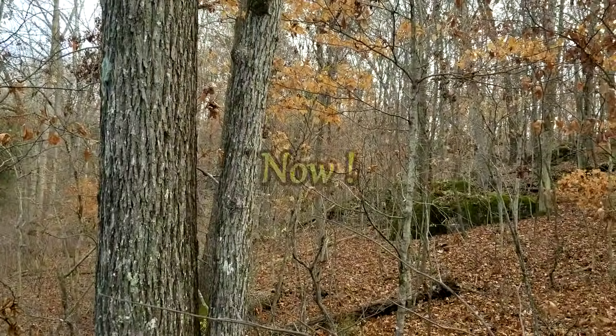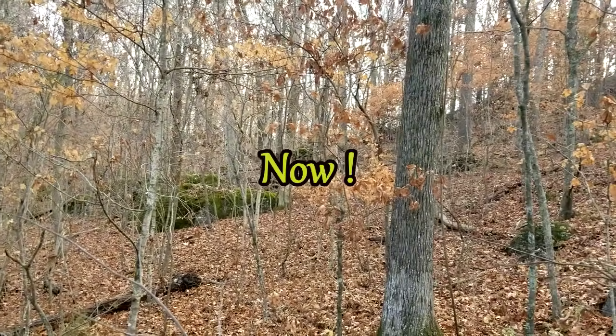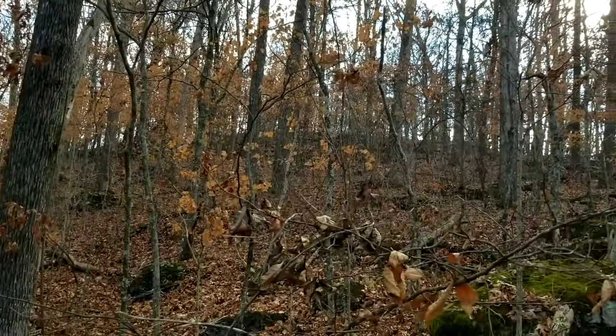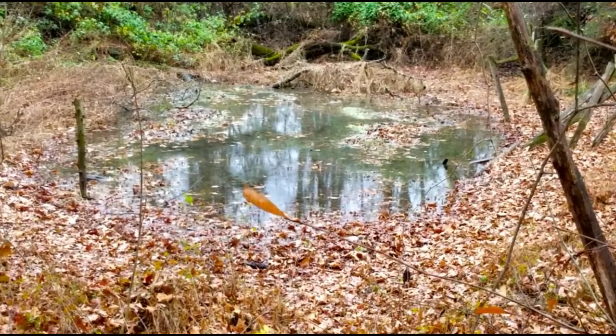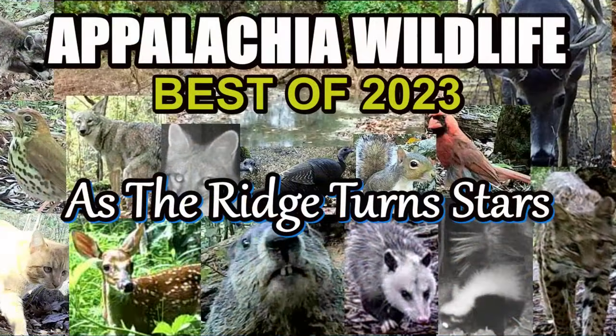But here's what it looks like now. The rain has come back, but the leaves just like they died on the trees and they're hard to come off. But they're going away. The old pond, she's got water in her again. She's coming back up. But anyway, here's the best of 2023 as the ridge turns starts.